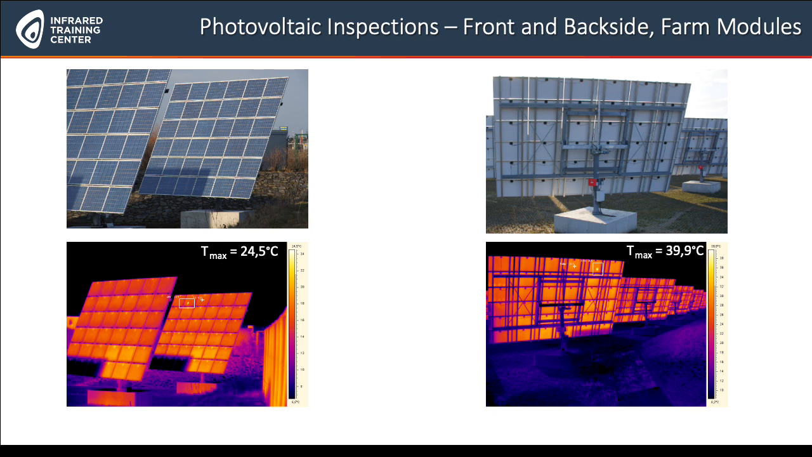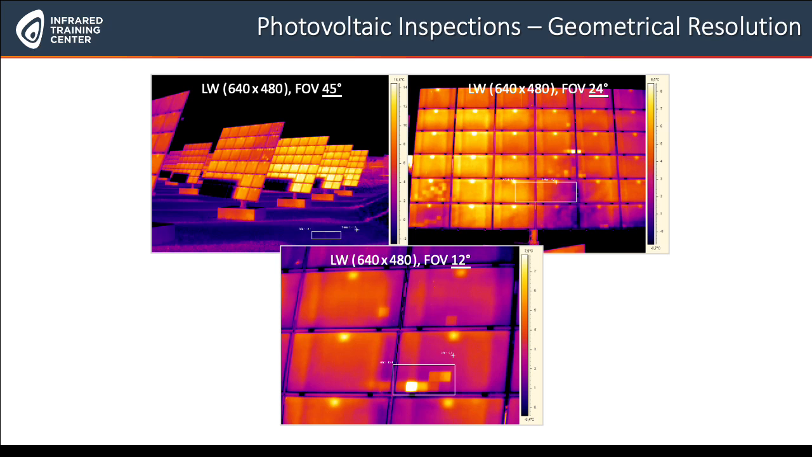Yeah, I've spoken about geometrical resolution before. The further you are away from the panel, the higher the resolution should be. You cannot always get this close. If you can get this close, it's fine. But if you're standing further away, what you do need is a higher geometrical resolution. We recommend 640 by 480. And you should also, as I said, have exchangeable lenses, because if you cannot get physically closer towards your panel, then you should at least try to get optically closer to it by using a lens with a smaller viewing angle.